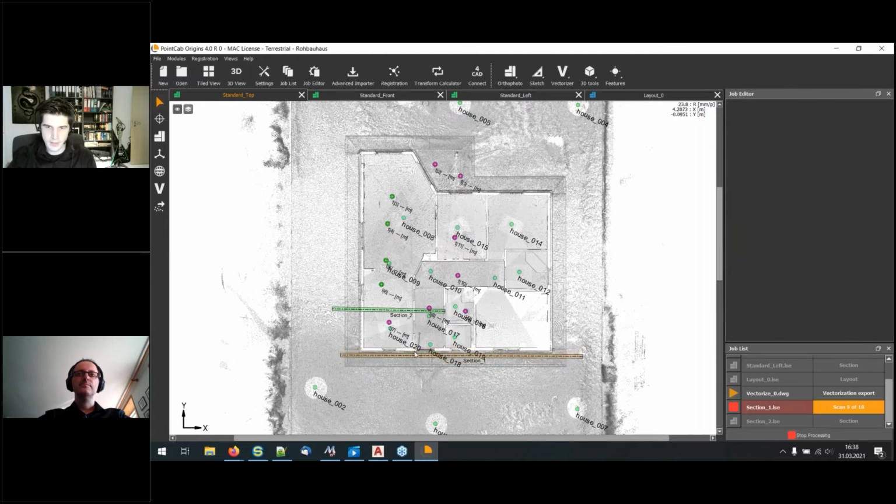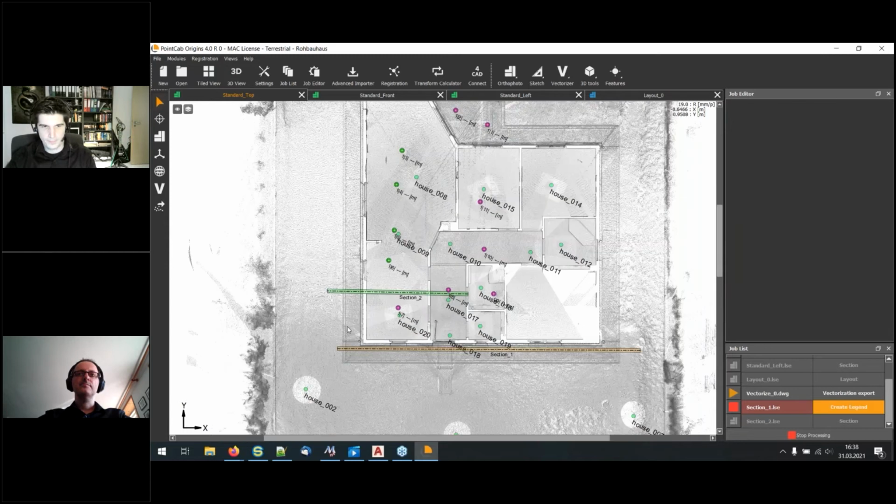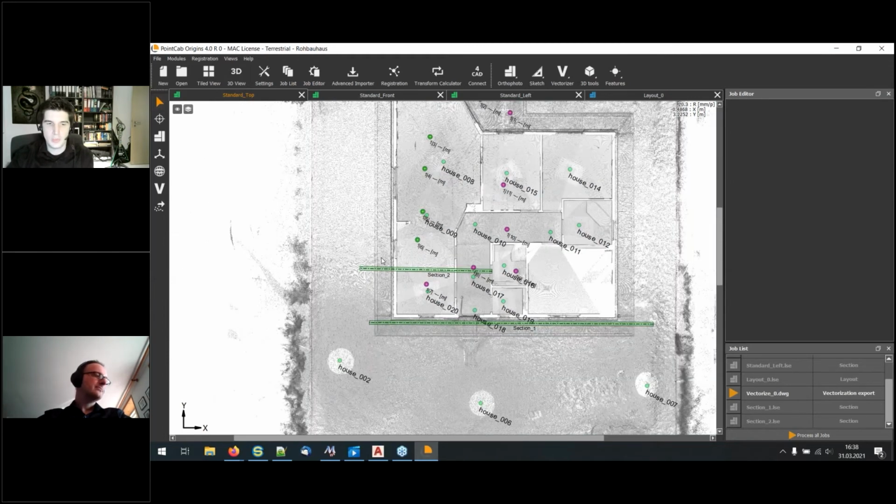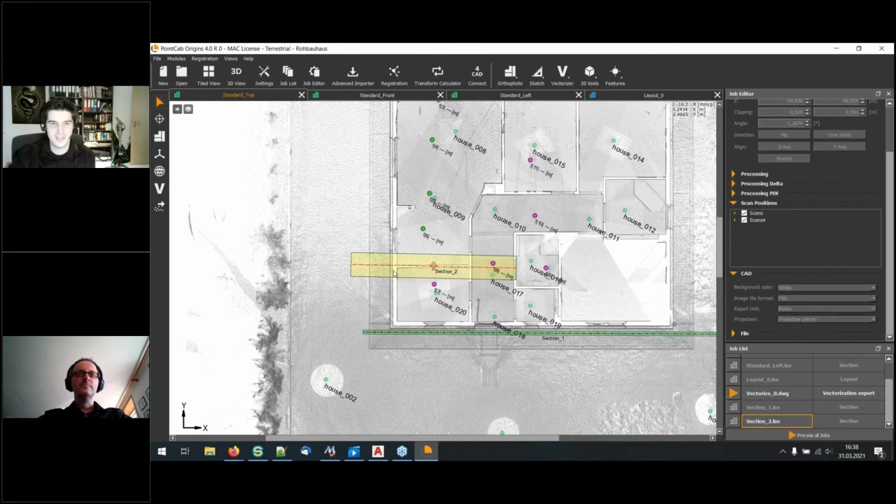So let's calculate this. What does it do? Planar always means the Z coordinate is flipped along into the plane. So we have a wall which is standing upright, and we flip it into the XY plane. But with the projective planar option, we are able to include the direction to the origin. So PointCab Origins can now deflect the origin with the projective planar option.